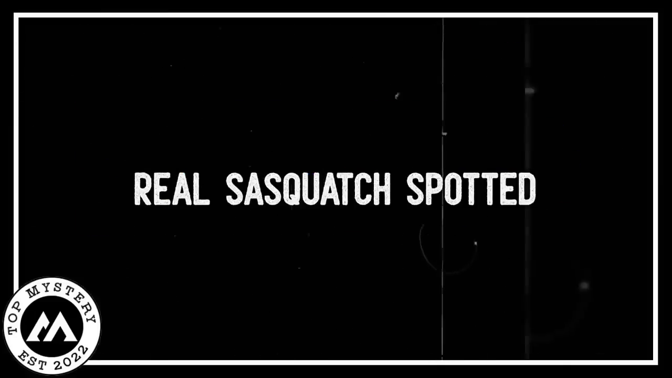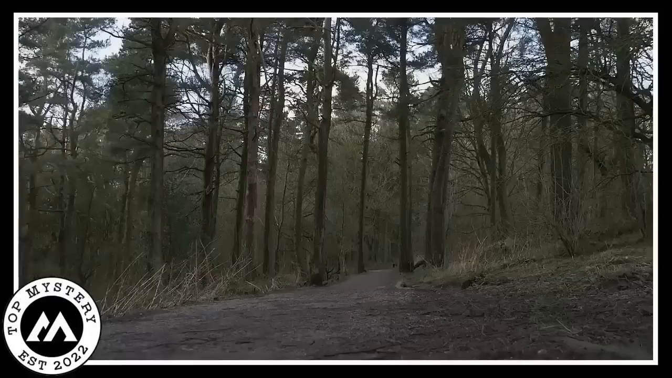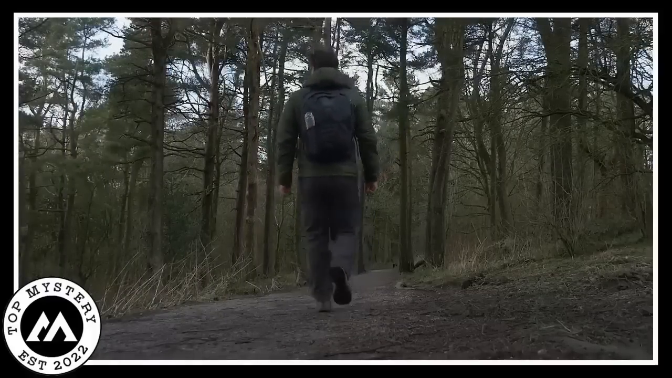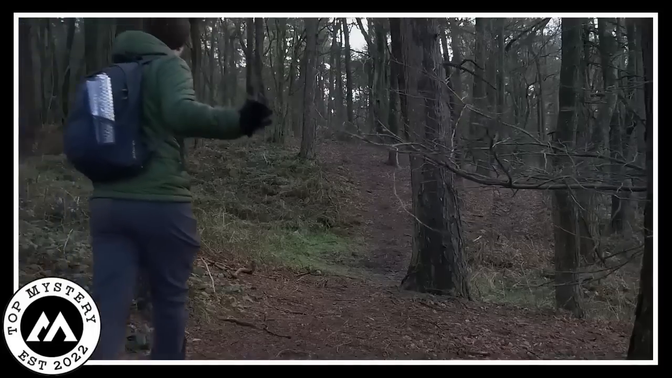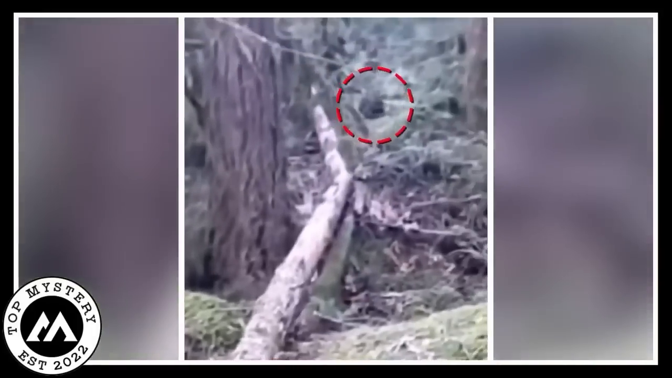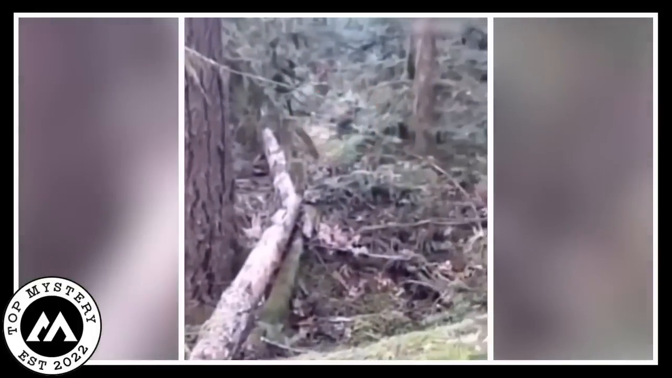Real Sasquatch spotted. In a spooky forest, a brave adventurer went on a scary journey with just a camera. They wanted to capture something supernatural. As they went deeper into the creepy woods, they heard a distant noise and discovered a real Sasquatch.